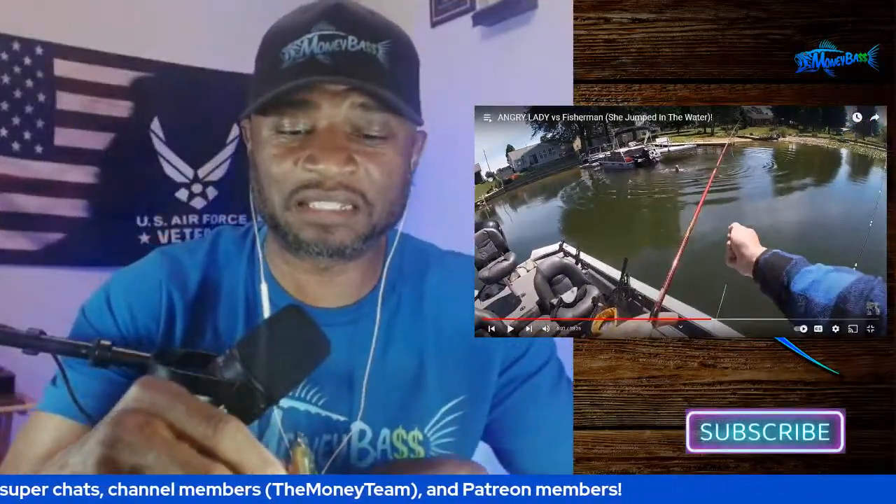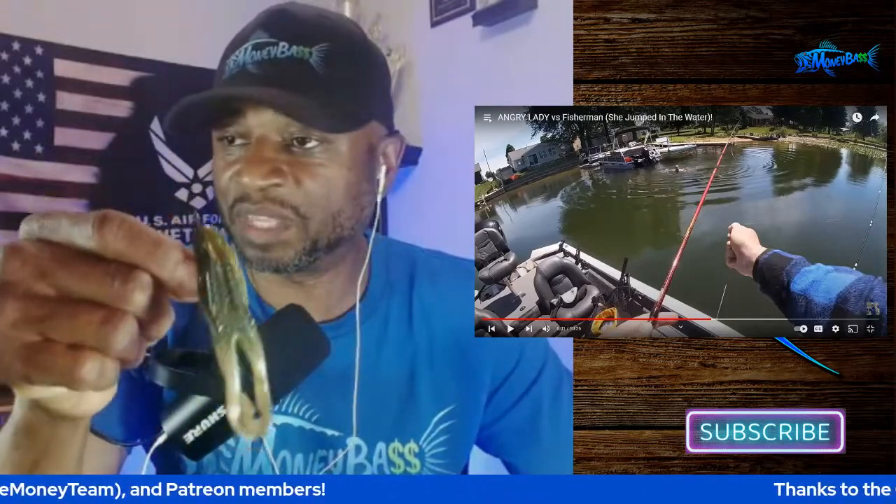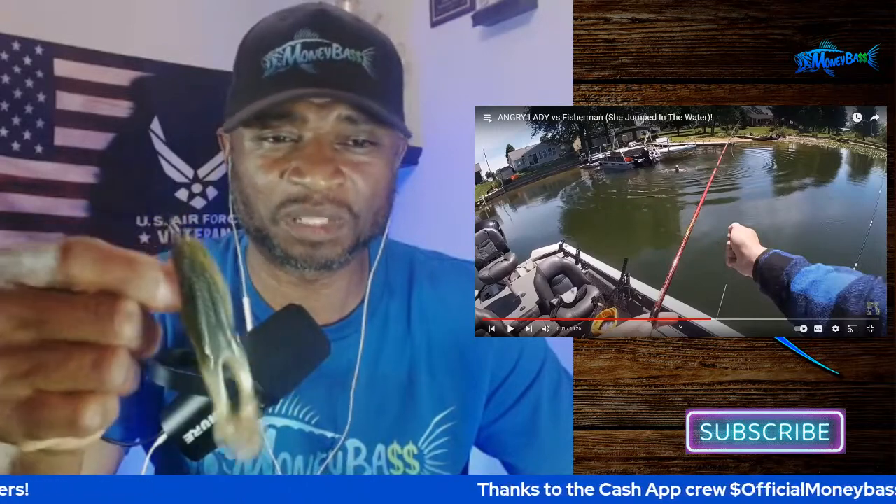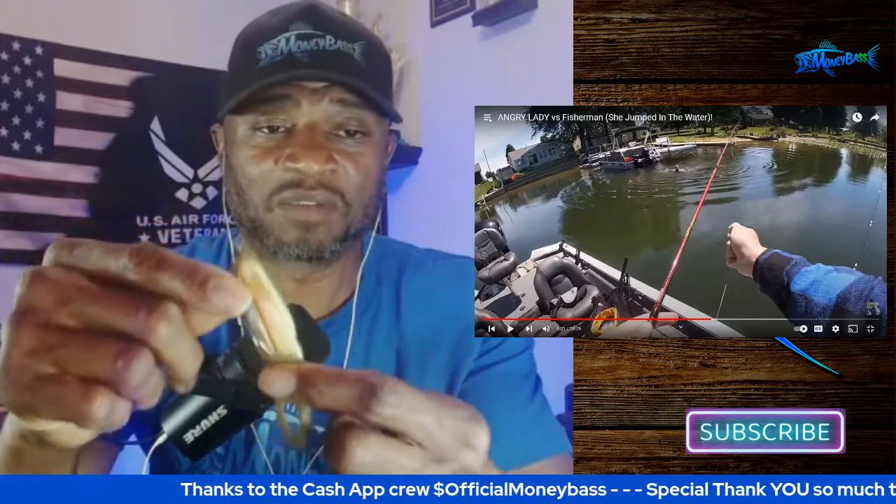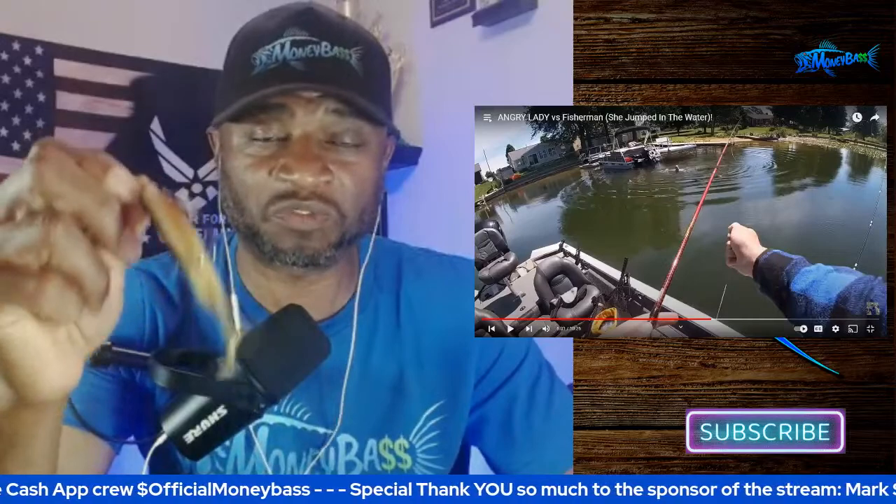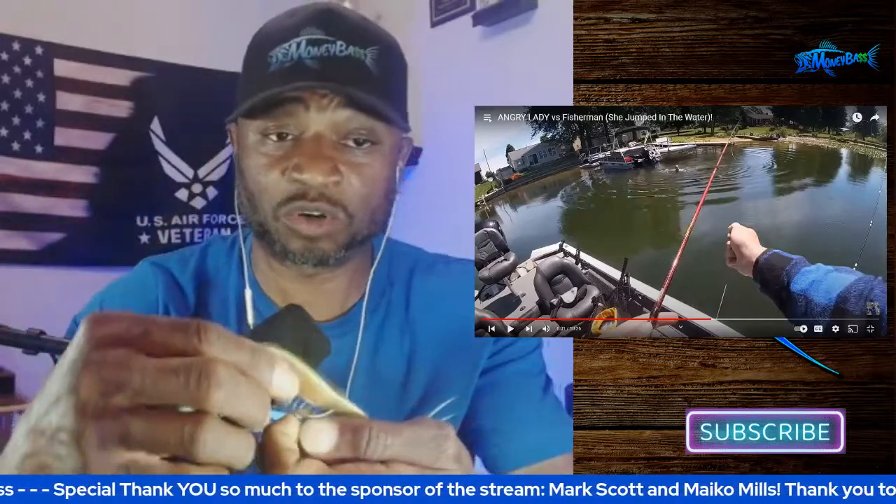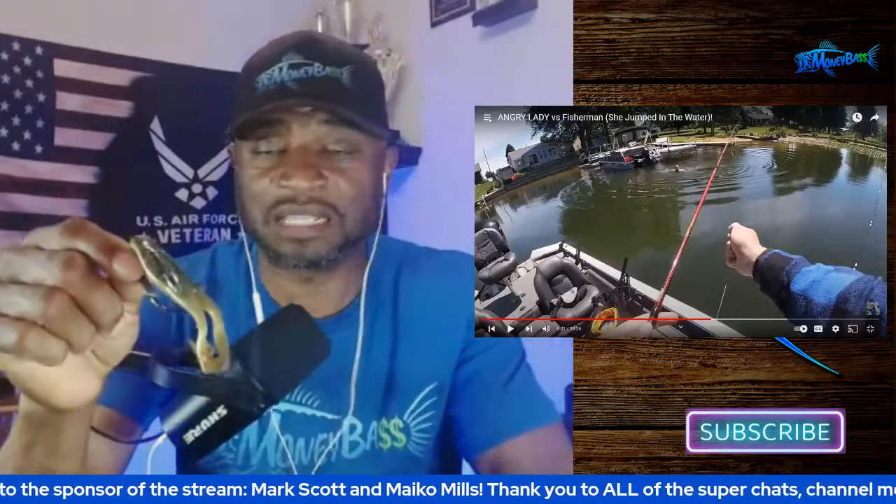One of the things that I would say you could use is something like this, a Zoom frog. I think it's called a horny toad or something like that. As you see, you can just buzz this across the top. The one that I grabbed real quick has a weight on there. I can't remember what I was fishing that I put that weight on there. But something like this, you can actually throw this weightless, or you can add a little bit of weight to that. You can skip this under the docks.